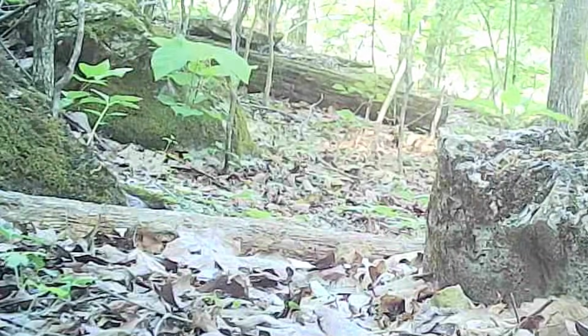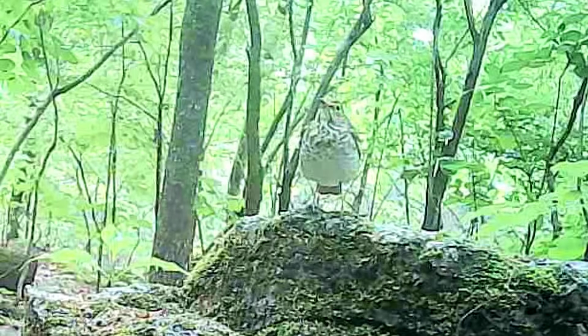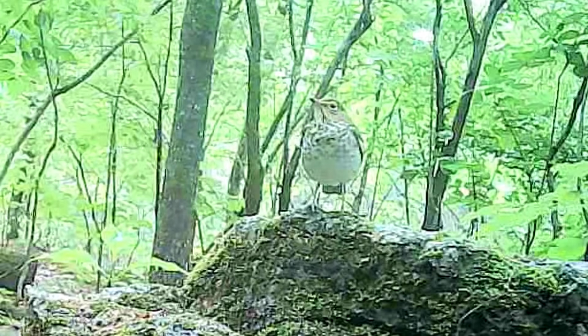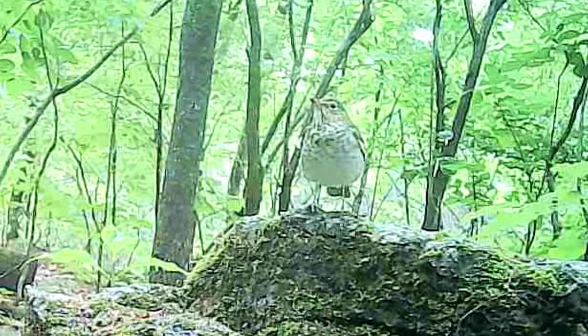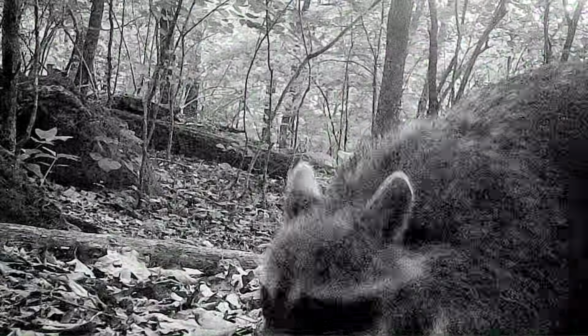He's enjoying the morning too. And there's little Woody, the wood thrush, just singing away. And a coon during the day, early in the morning, before he turns in.